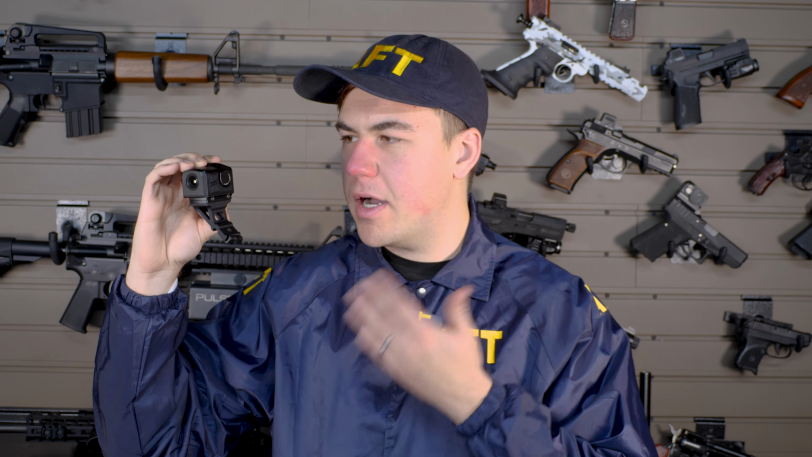This is the brand new FMP13 thermal sight. It is by far the smallest thermal I've ever seen. Let's talk about it.